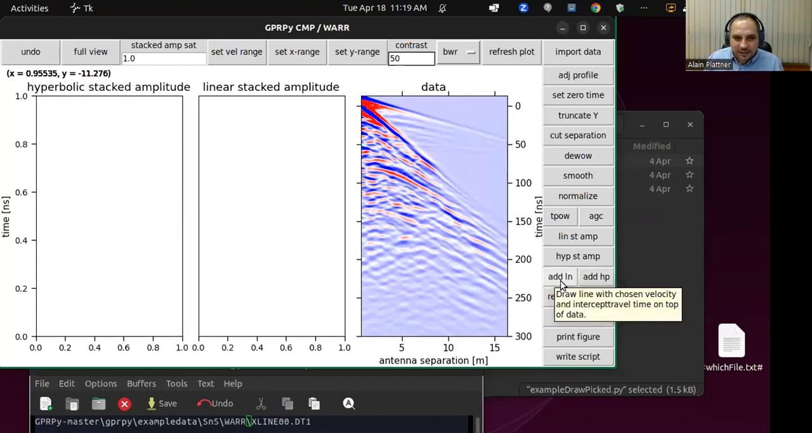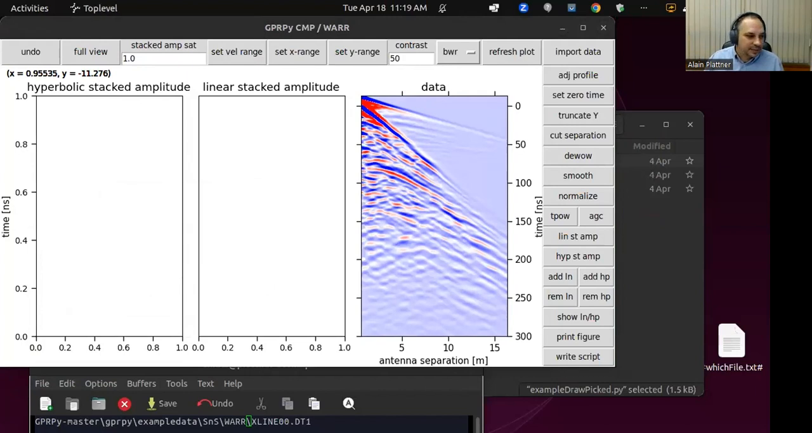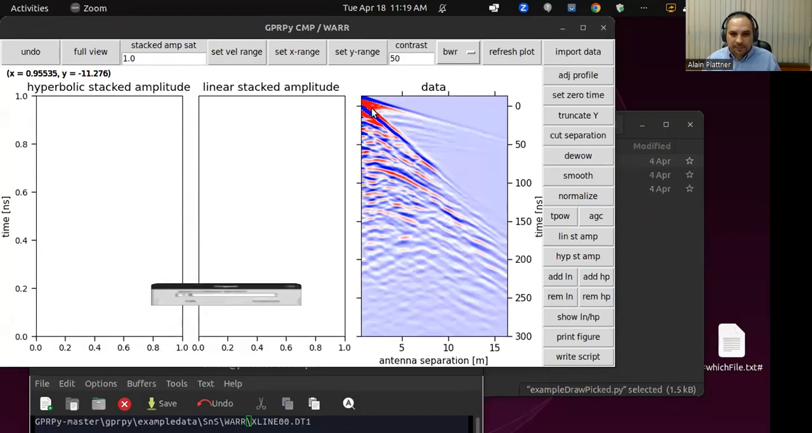So okay, let's draw a line with velocity. Well, we hope it's the speed of light in air, so 0.3. And then zero travel time, let's do this number here, -11, which I just picked. That means we want to have this point here as the beginning of our straight line. And yeah, it fits quite nicely.